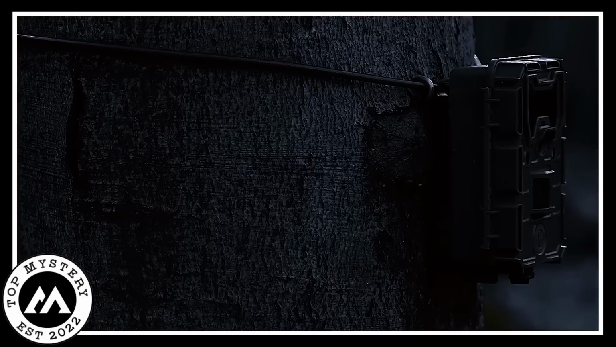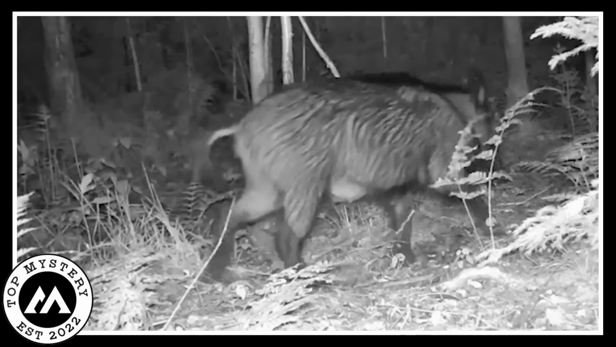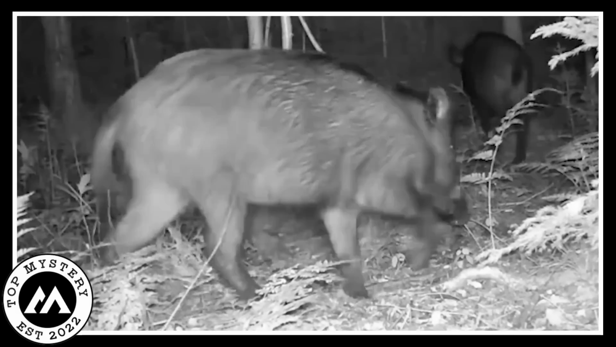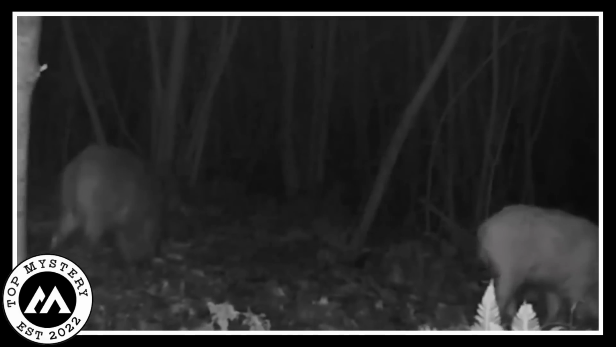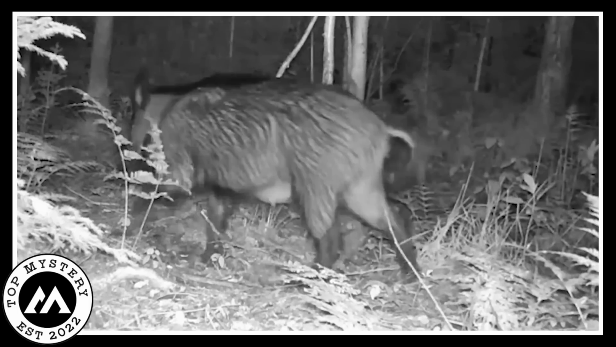Alright, so the trail camera goes into the night mode, right? And what does it find? A gang of massive wild boars doing a midnight march in the creepy woods. I'm talking big, burly pigs strutting around like they own the place. Now add some eerie vibes to the mix. It's pitch dark. The woods are lurking in shadows, and these colossal boars are just parading through.